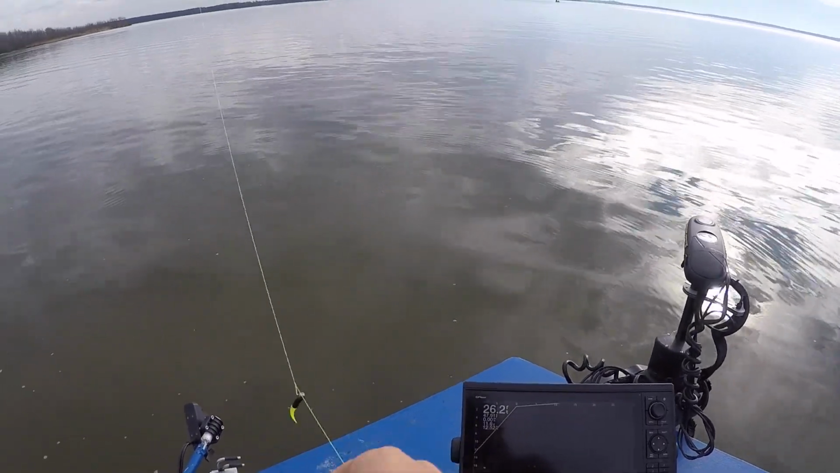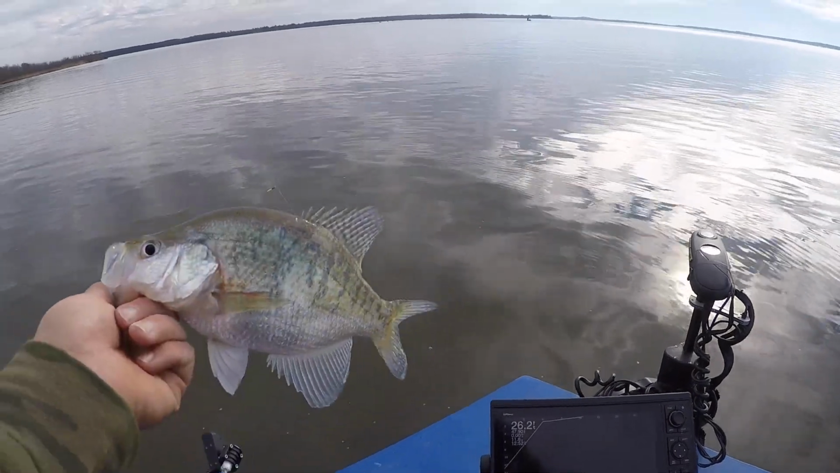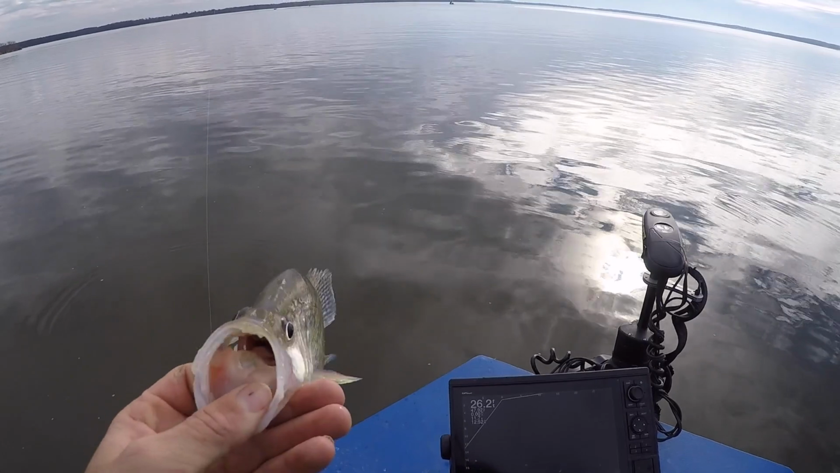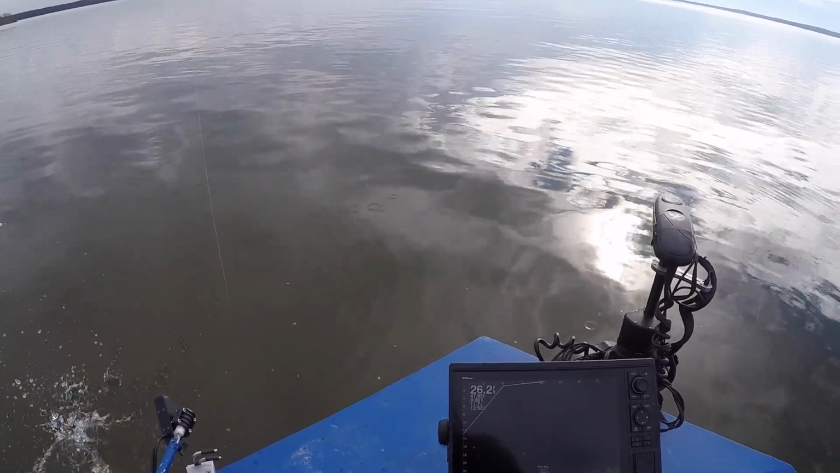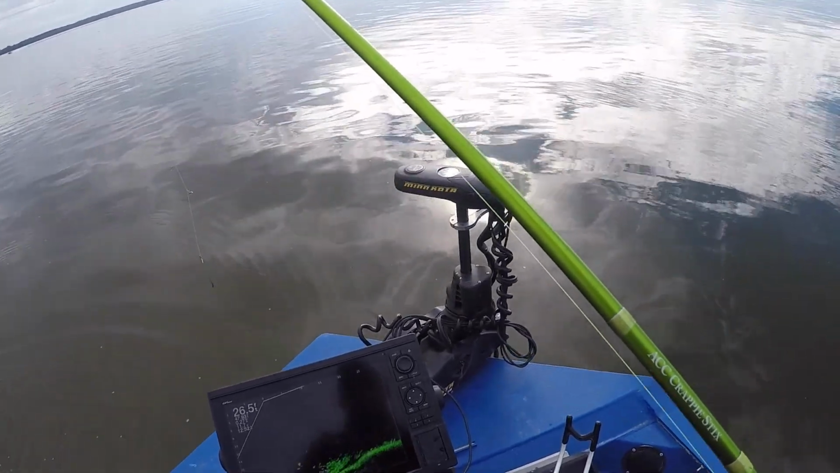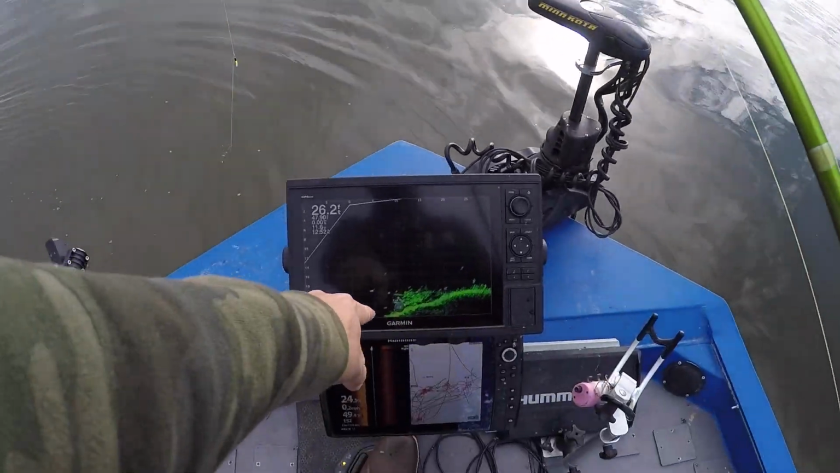And there you go, guys. That's a nice 12-inch fish. Big old belly on them because they're feeding up for this time of year. Not keeping any fish today, but there you go. There's fish number one. Look at him. See him swim right back down to the bottom.